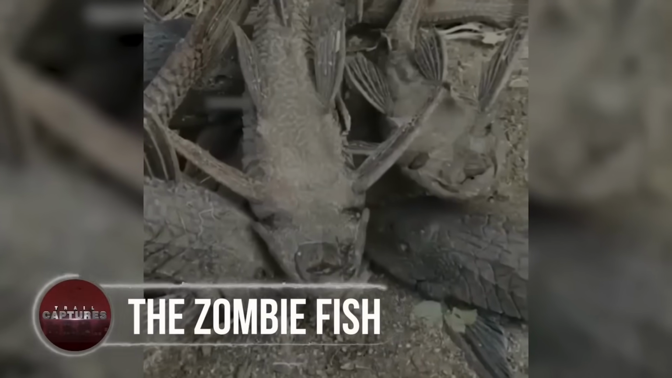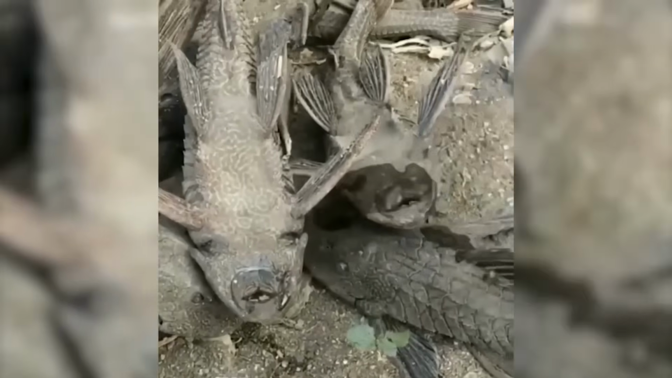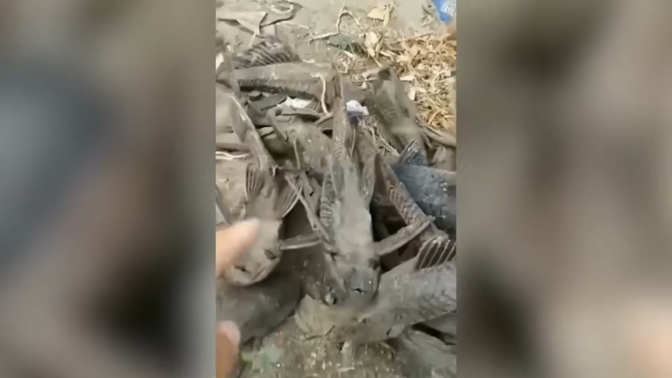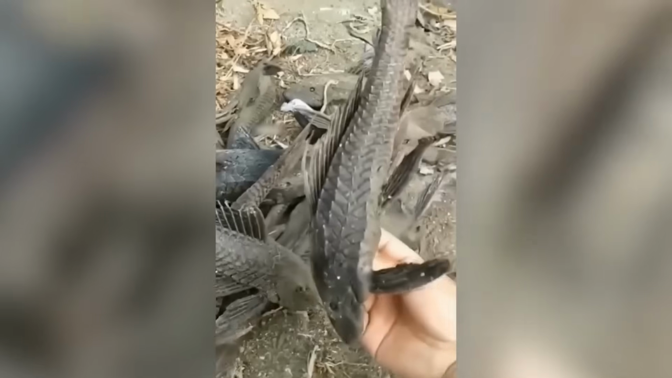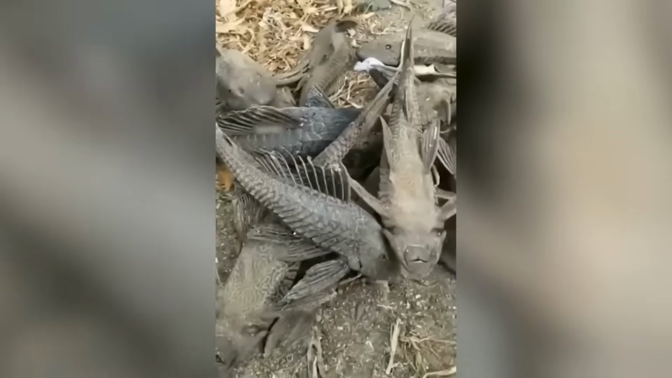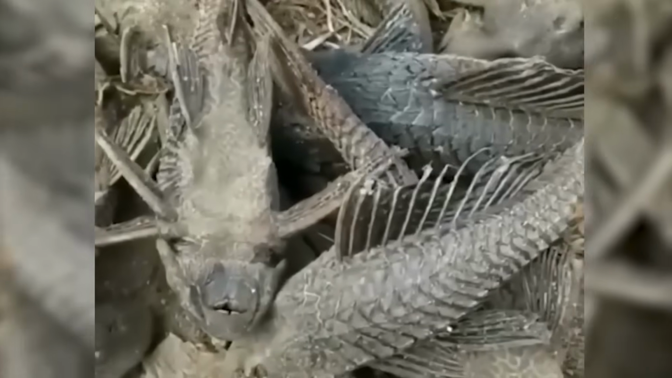The zombie fish. When a man pours water on a fish that appears to be completely dead and bone dry with no indications of life, it suddenly comes back to life. Just a little moisture, and it's back at it. Or was it ever truly dead?